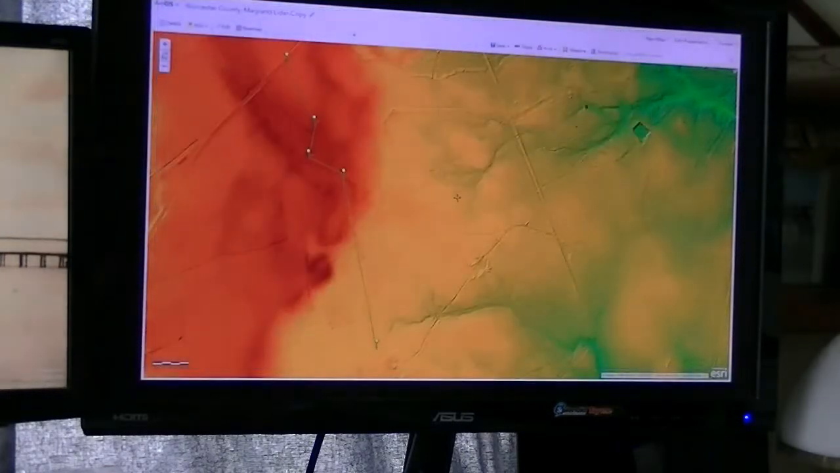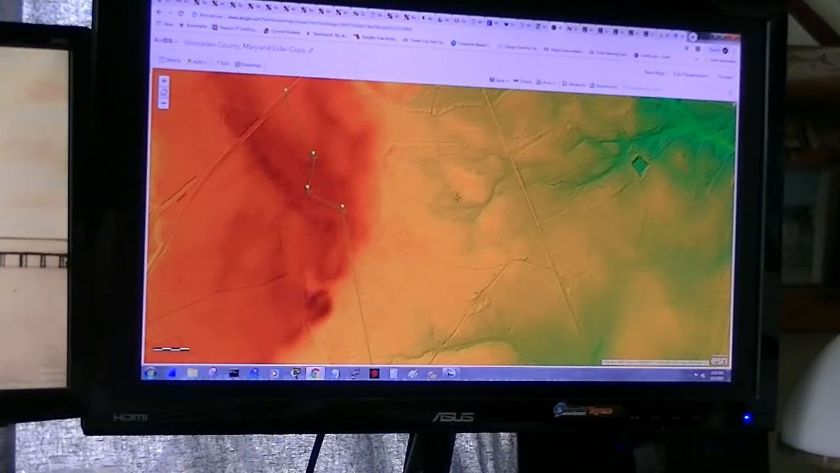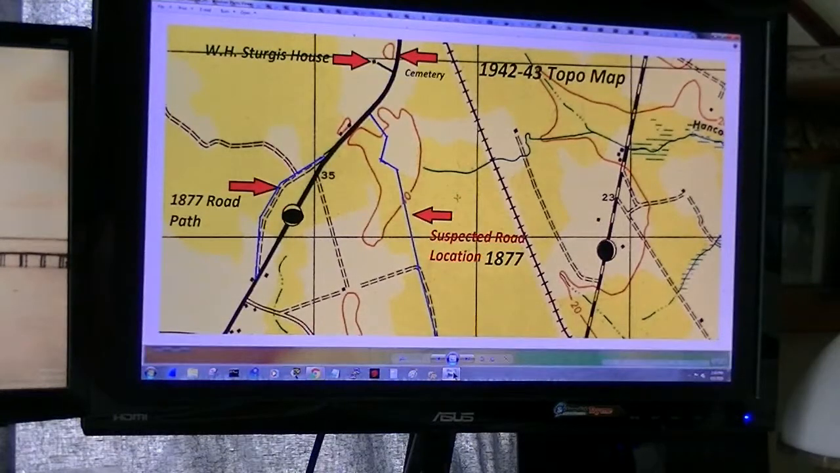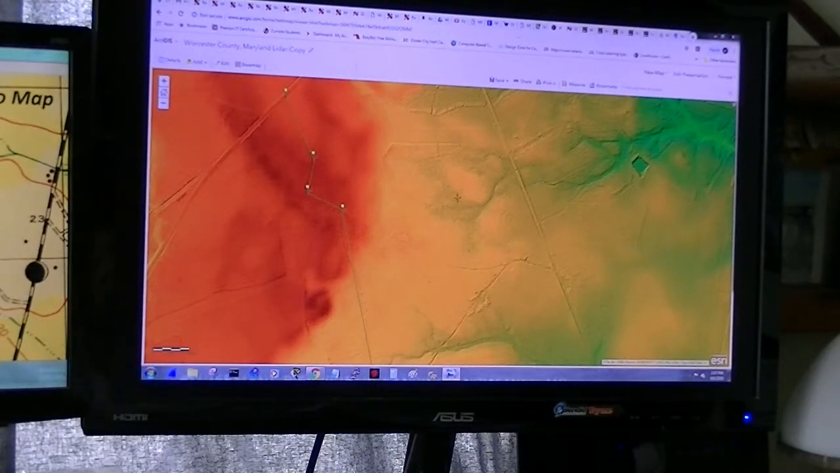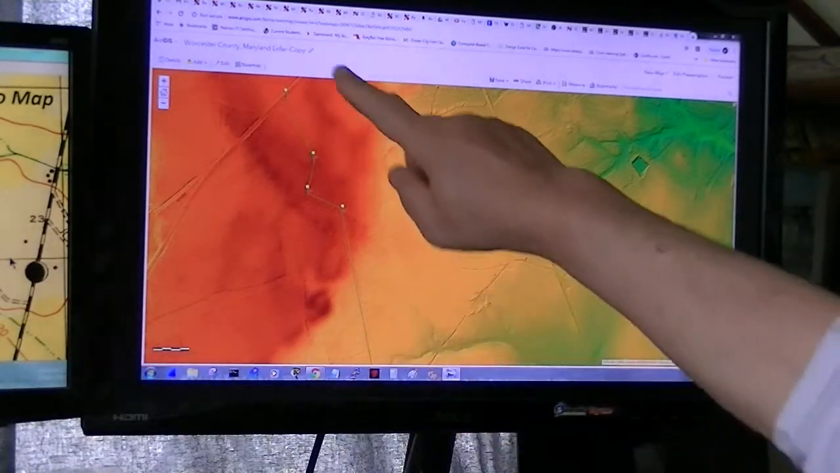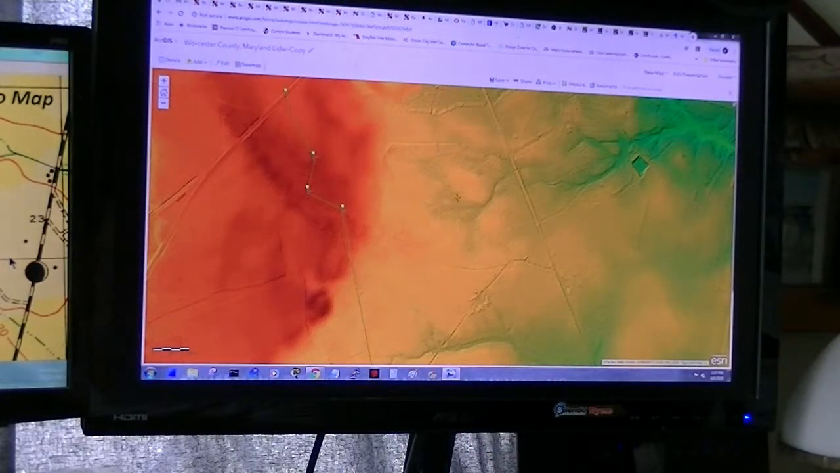So I went exploring, and let me go out of full screen a minute. And if you look here, there's where I think the road is.